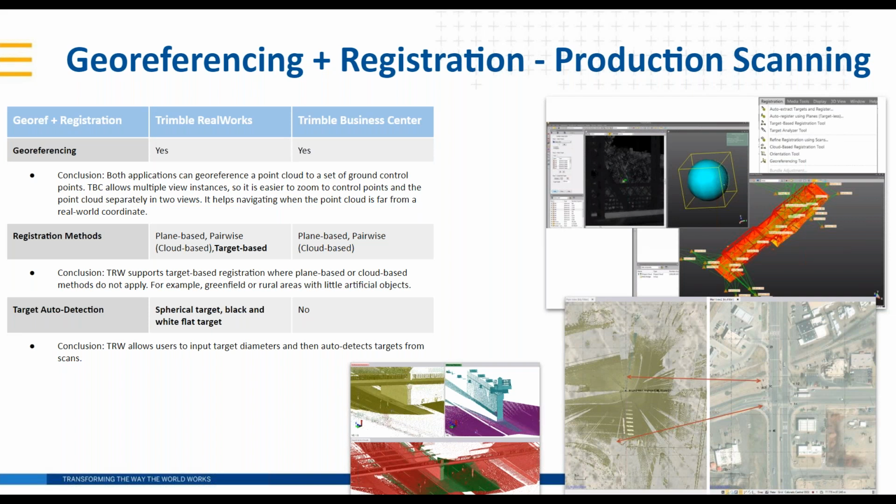You can have Jason talk a little bit more about that and his approaches there after I talk about the target auto detection. RealWorks features a really nice routine to automatically detect and find either spherical or black and white checkerboard flat targets. Anything to add there, Jason or Ray?